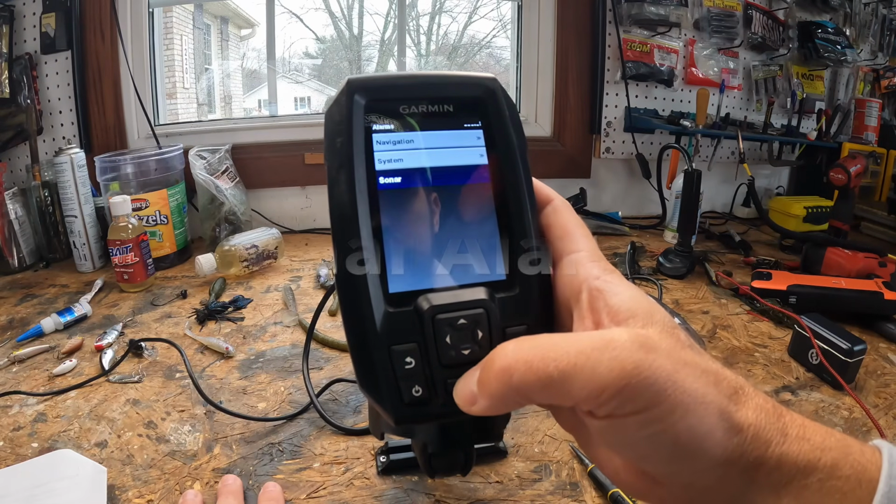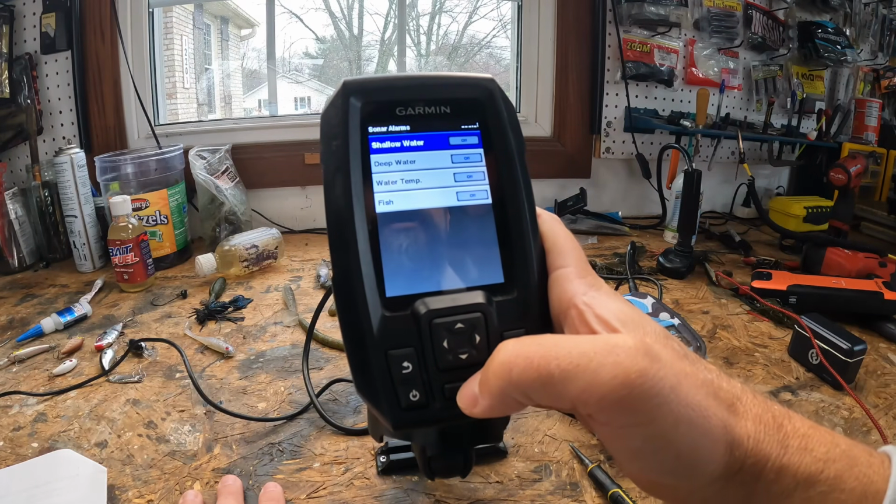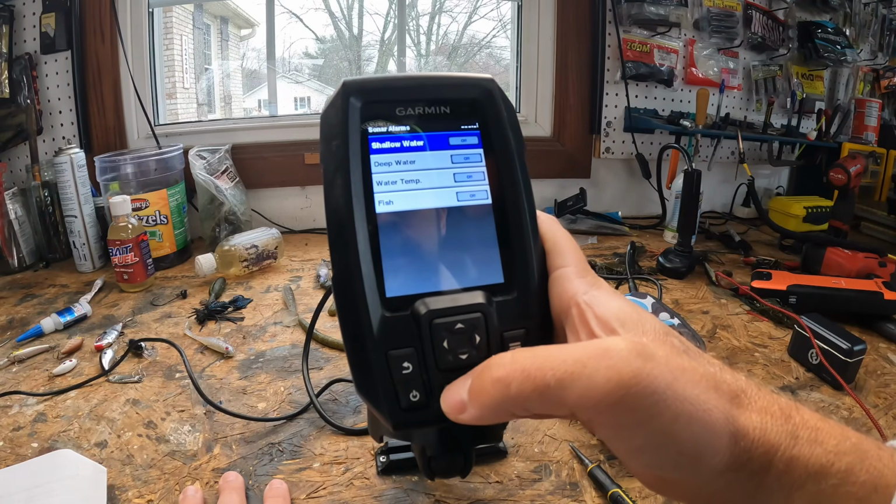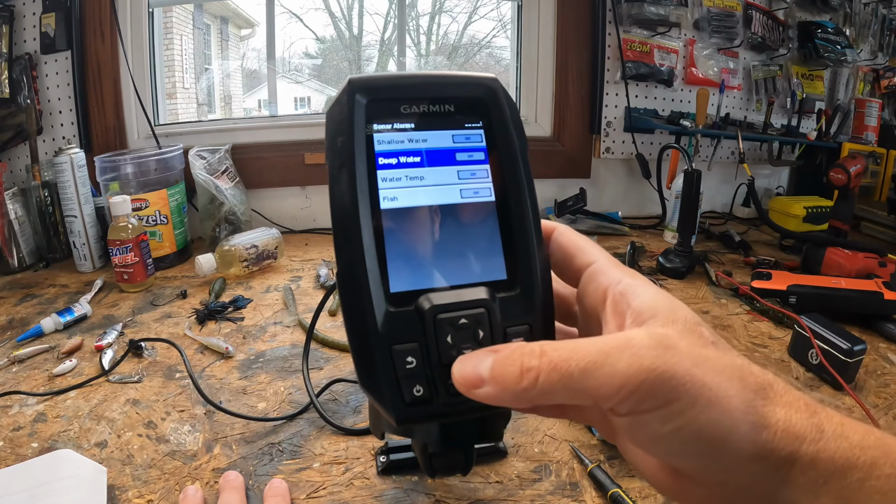And then you have some sonar alarms. And I think these are going to be the most popular and useful. You got shallow water alarms. It's going to let you know when you get to a certain depth, right? You're not really paying attention and you don't want to run your motor down or whatever it is. This is going to signal to you that you're in shallow water. It's going to let you know deep water. Maybe you're looking for a certain depth to be fishing at.